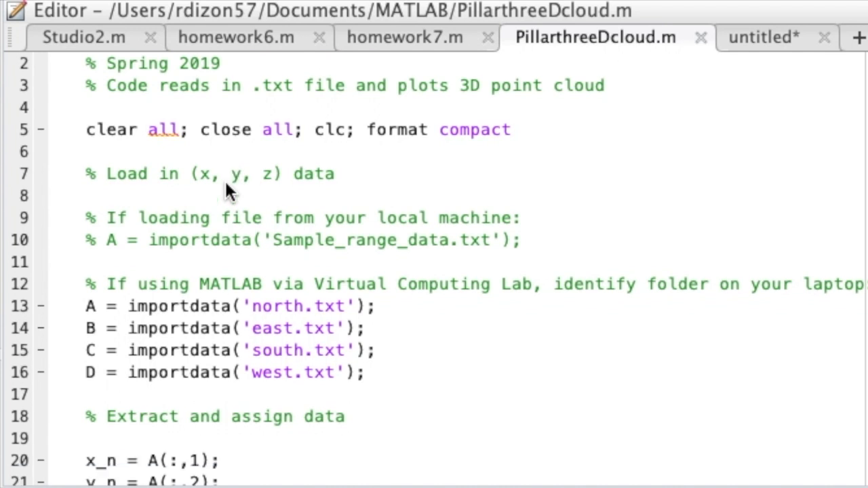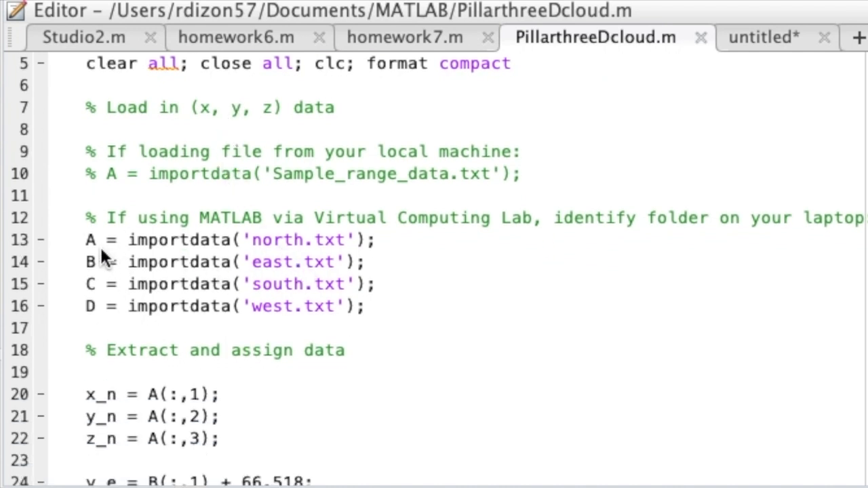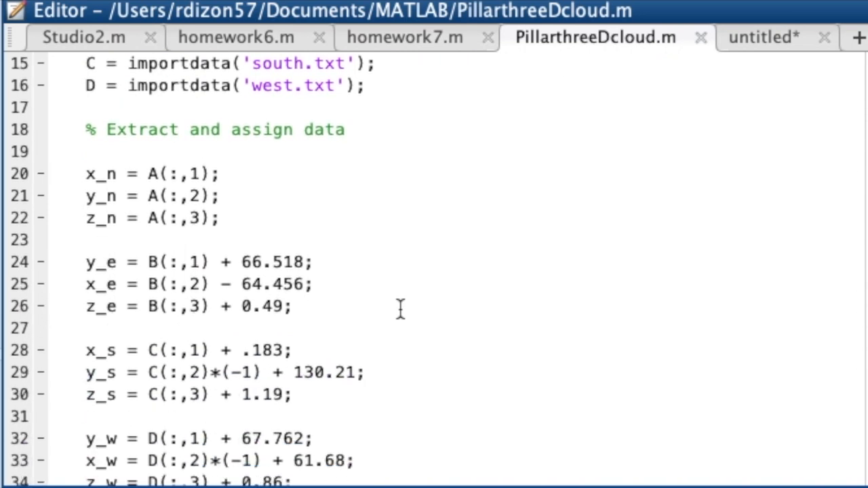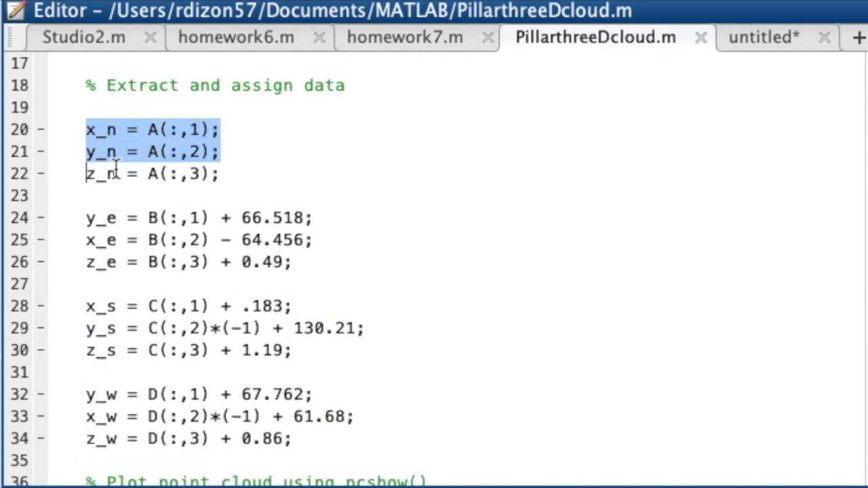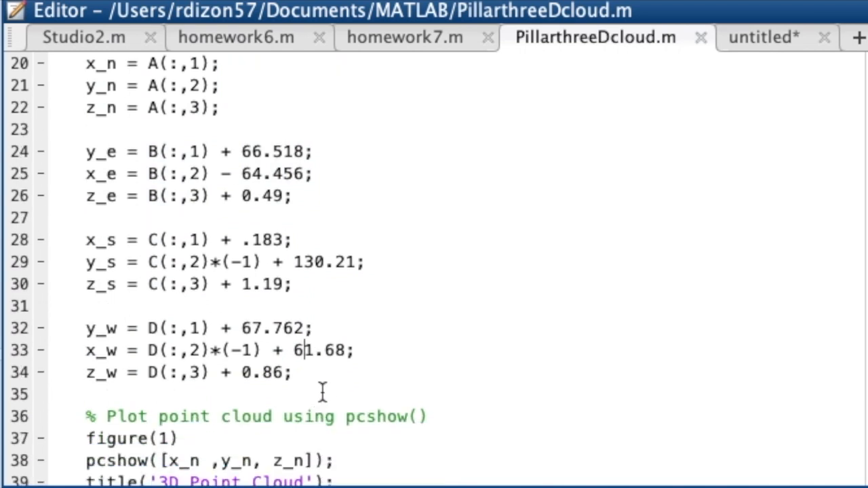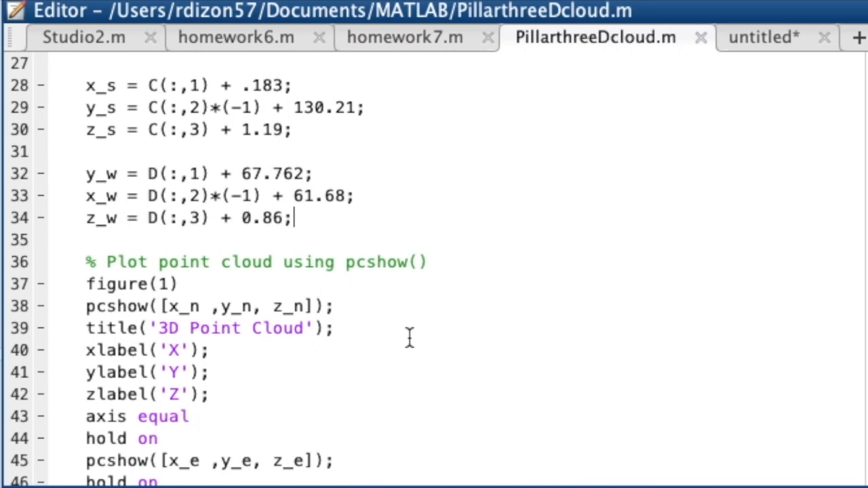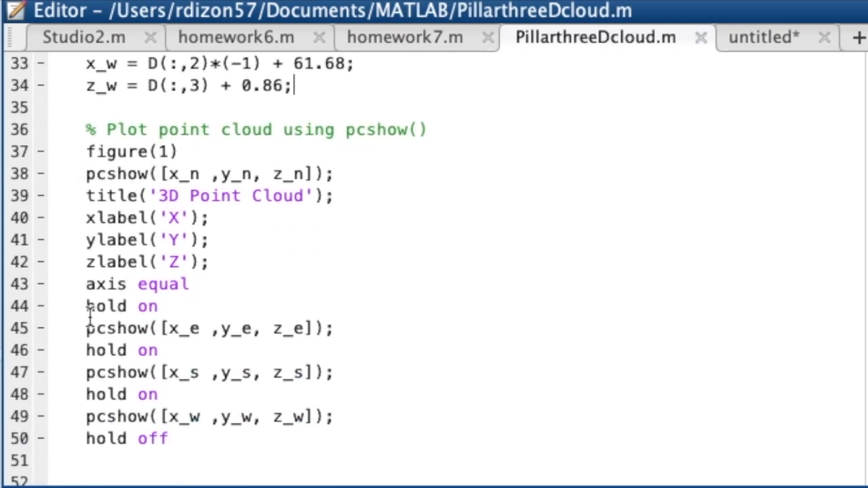In order to stitch all 4 scans together, I imported each text file. Then I assigned each text file's coordinates to the respective coordinates of the north scan. As shown, this required some scans to switch X and Y values and negate some values.